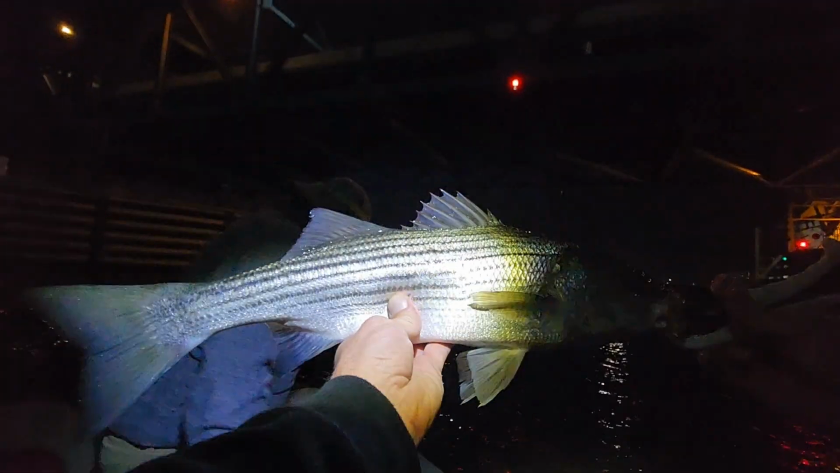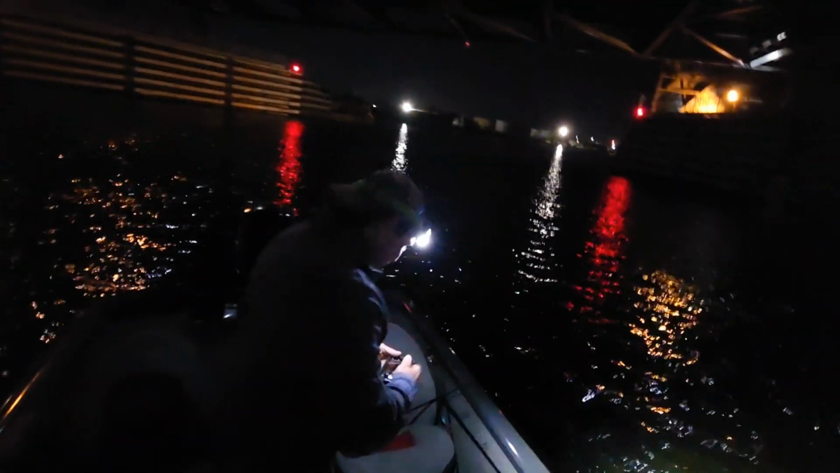Want to get a picture with you? Striper. Here. Hold on, let's go back there and do that again. That was deep, too. He was sitting right on the bottom. I seen it and I turned it just enough to where I could drop my lure right on his head. And sure enough, he just hit. I didn't even see him move. He was just on. Amazing, man.